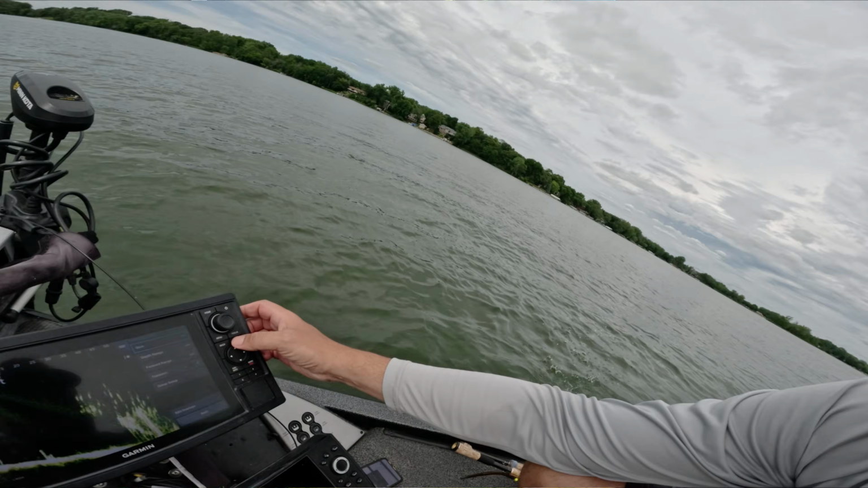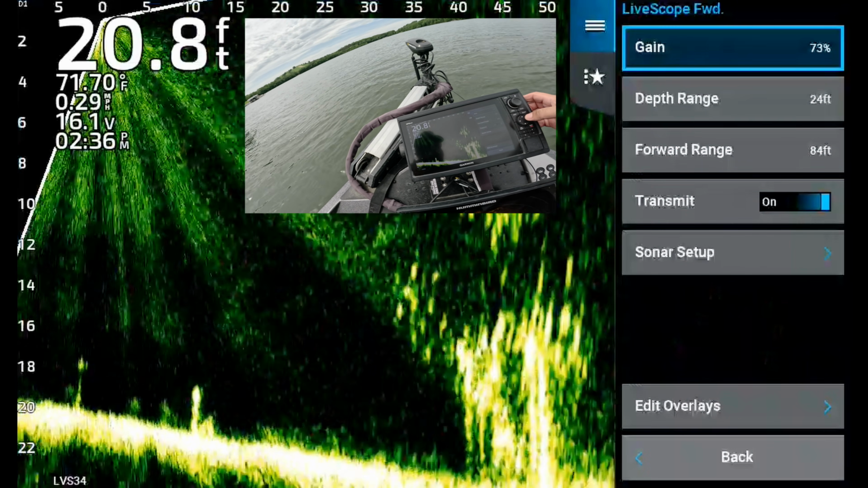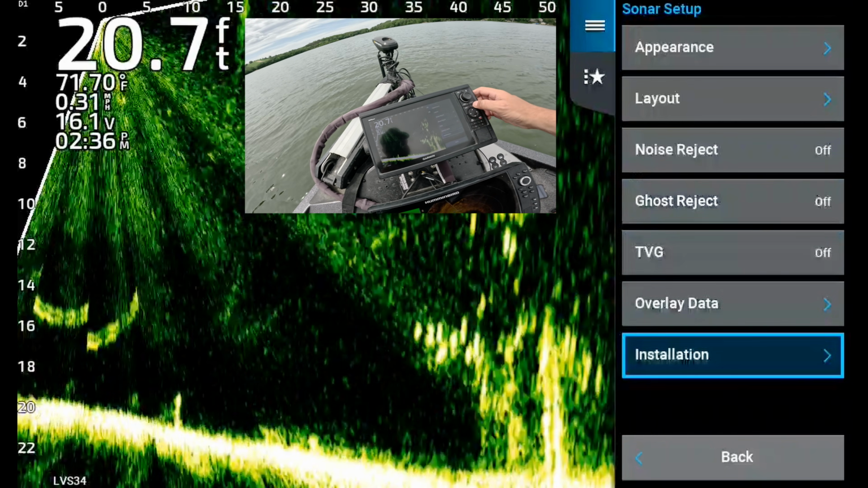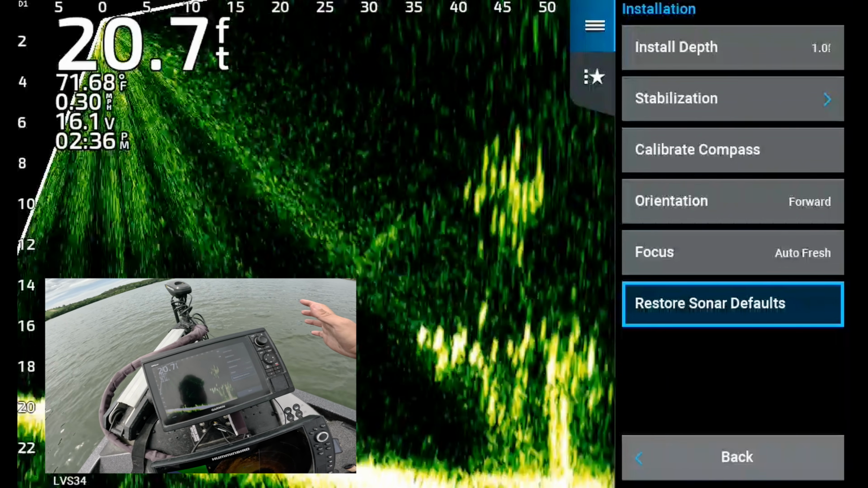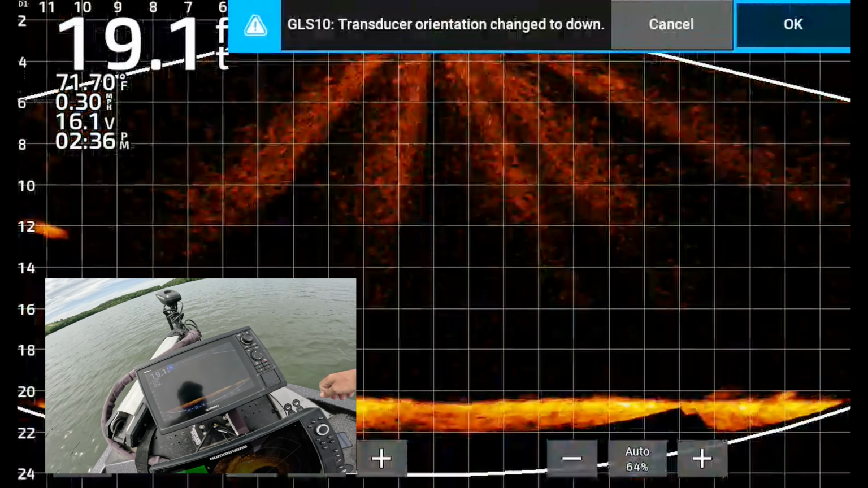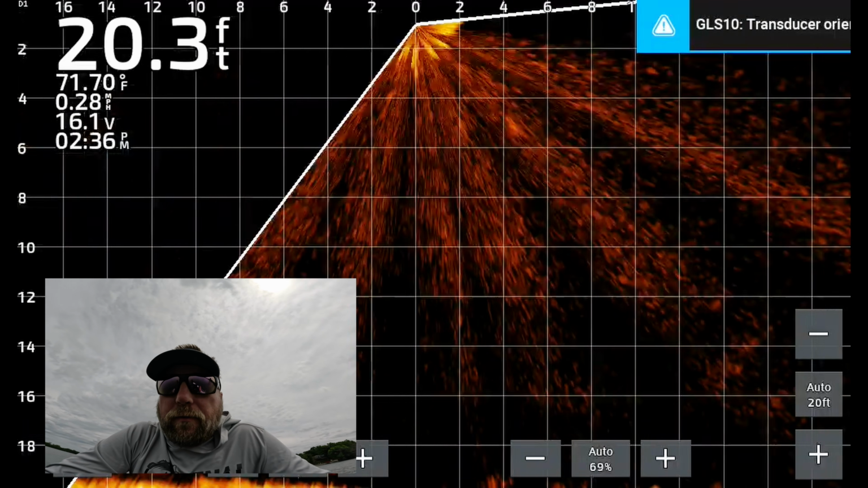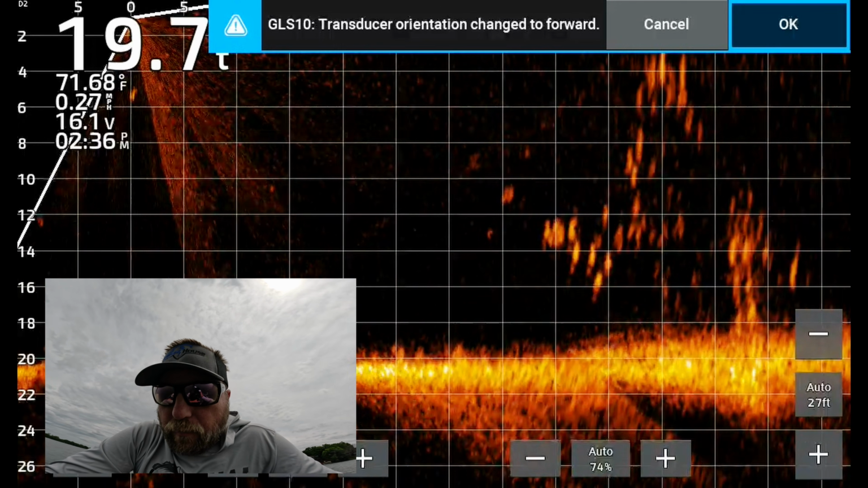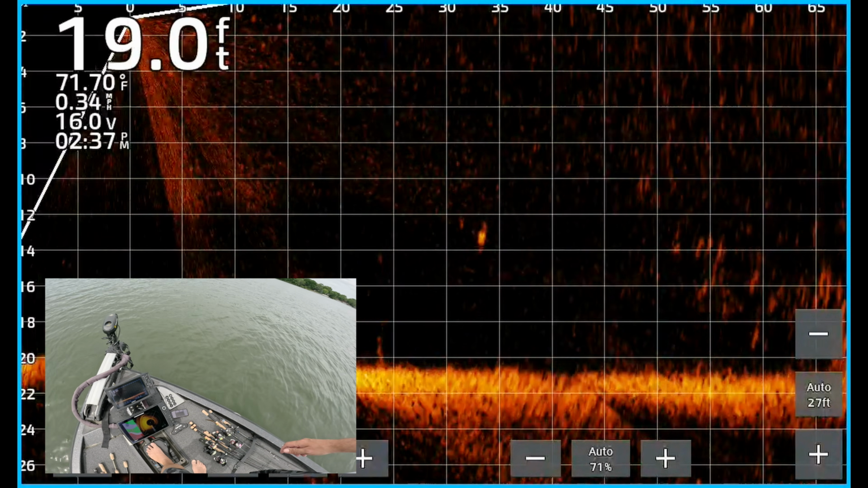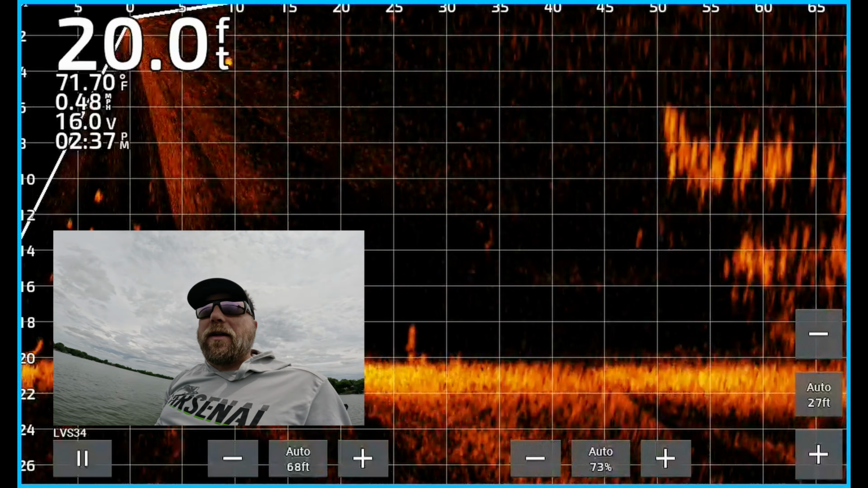So the first thing we're going to do is go to installation. So if you ever had a question on what you want to do and you want to start over, just hit this and restart. So it's going to go to down mode, and it'll soon figure out that it wants to be in forward mode where we want it to be. So that's part of the settings here. So now we're back to the amber setting. Some people like that. It is a good option. Color settings are more of a personal preference, but everything's going to come in auto.